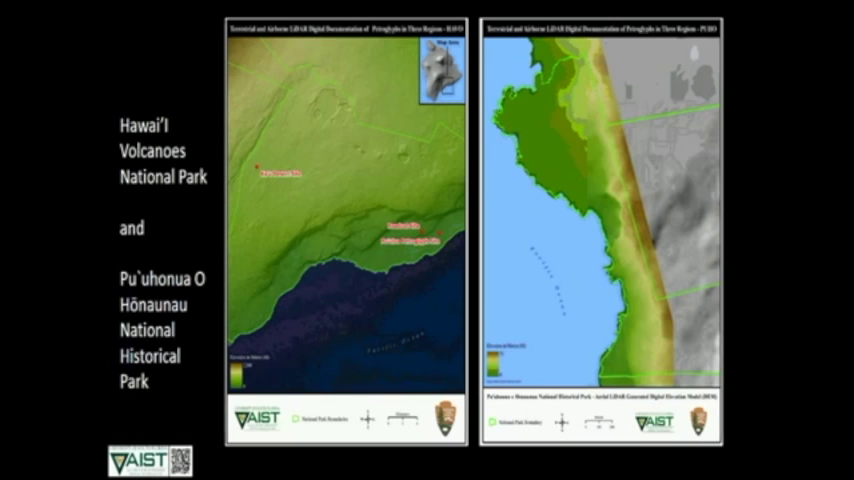This project involves two different parks that we worked in, Havo and Puho, and I'm not going to say the full names there for shortness' sake. And here you see maps of the various locations. We did three different locations within Havo and one in Puho. And all of these were in an attempt to look at using different technologies for documenting imperiled petroglyph sites.